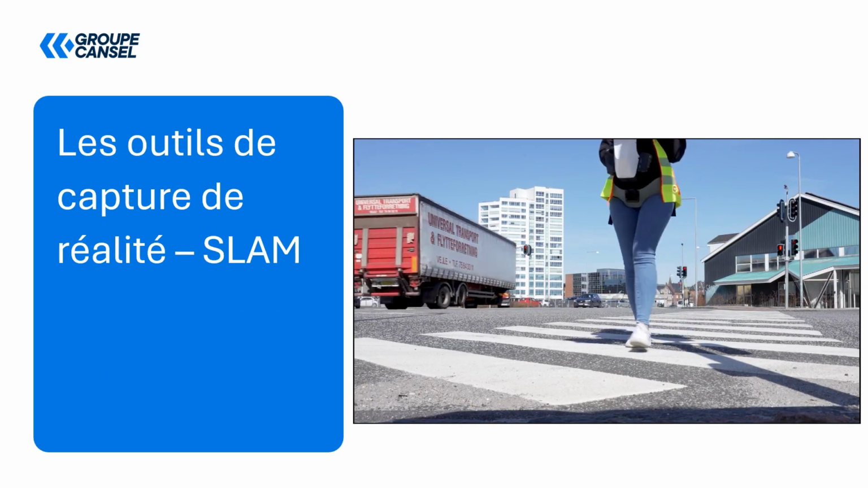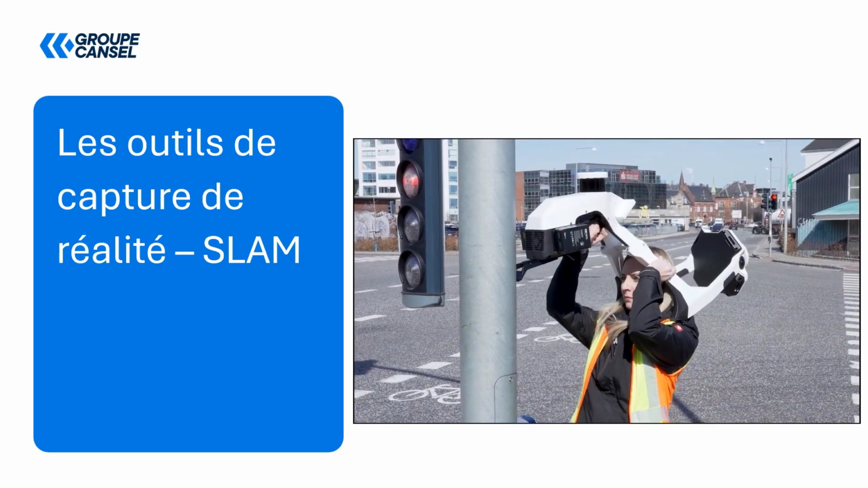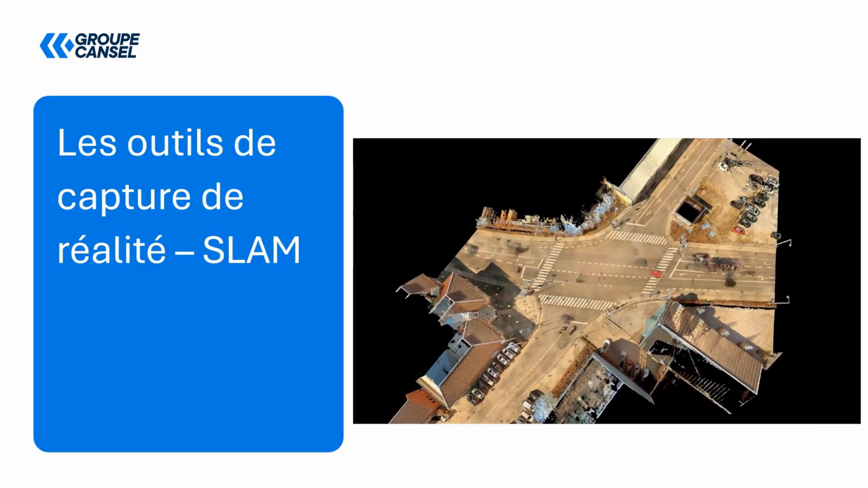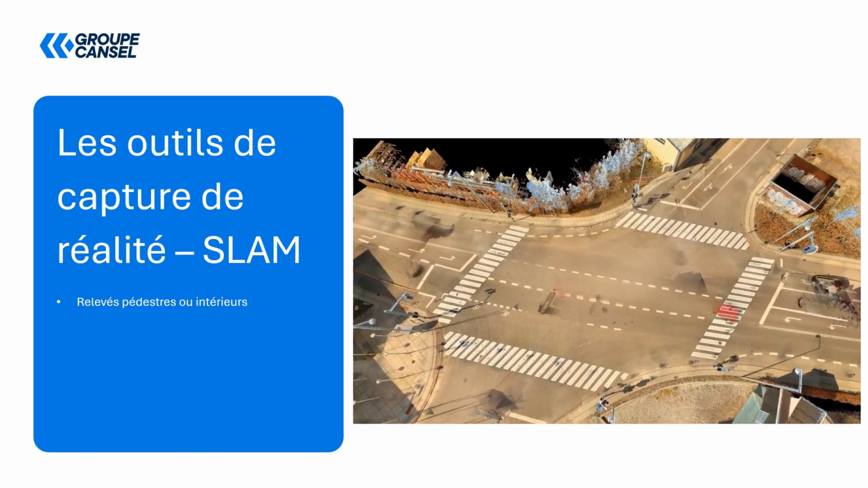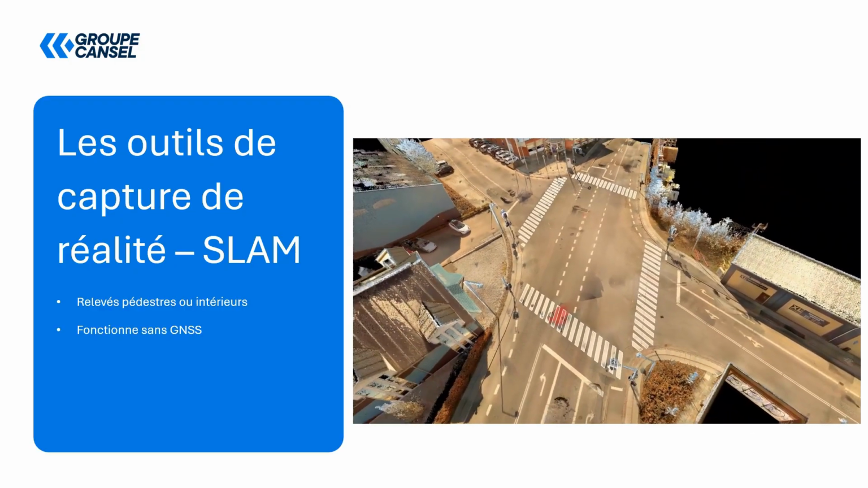Another technological tool we can talk about is reality capture using SLAM, simultaneous localization and mapping. So this will be a tool that can be used for surveys that are pedestrian-based or indoors. So it can operate without the GNSS system as such, and it can effectively cover environments that are complex, like tunnels, buildings, and so on.